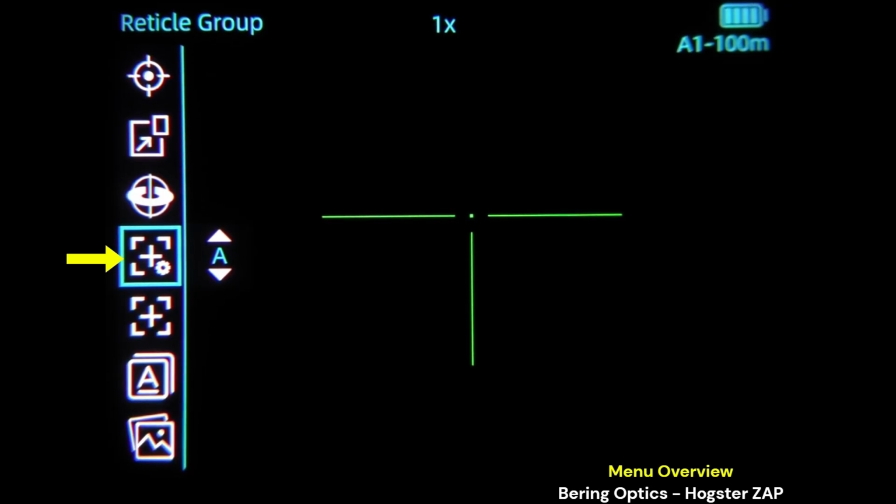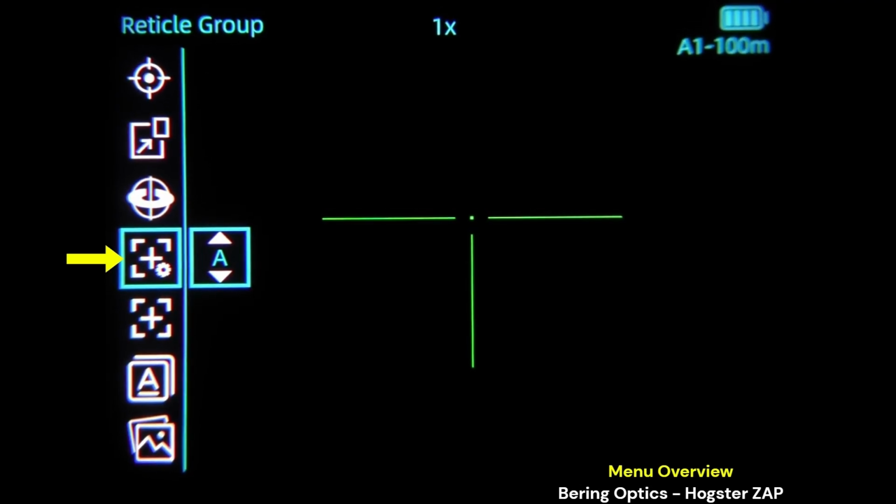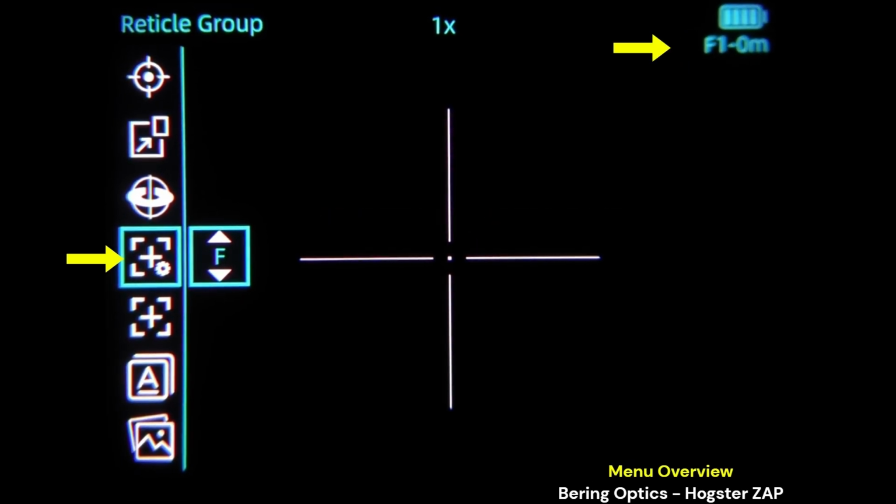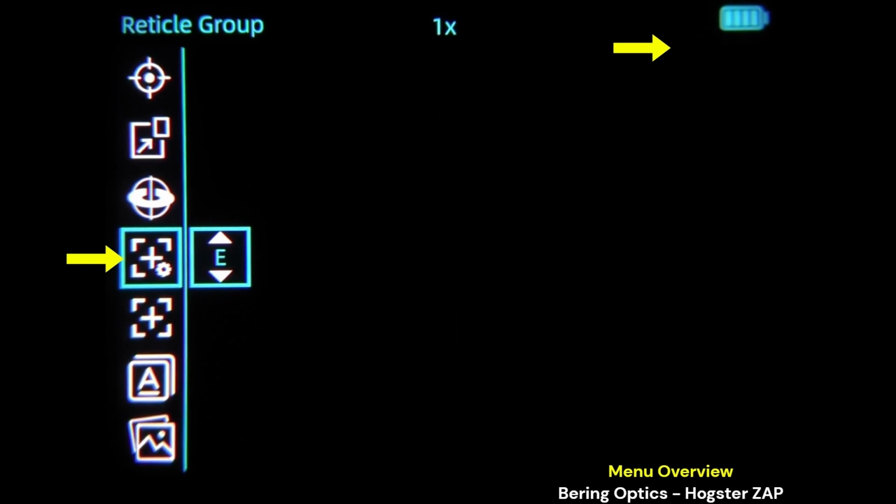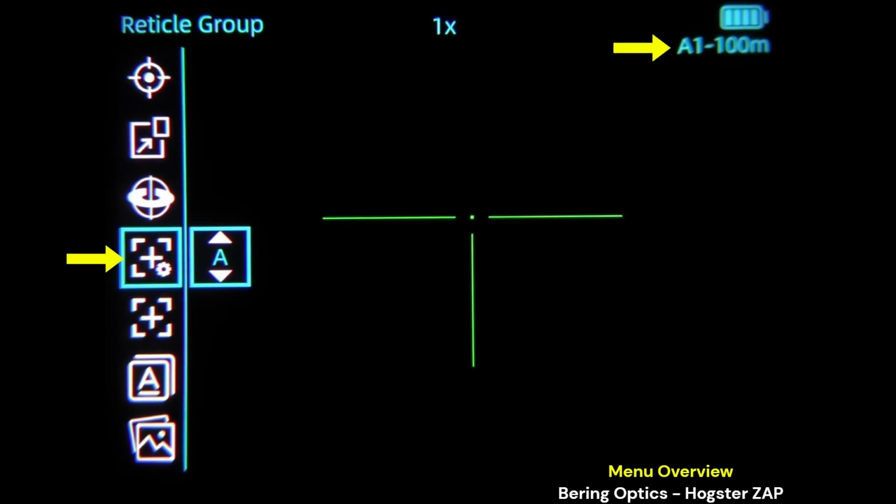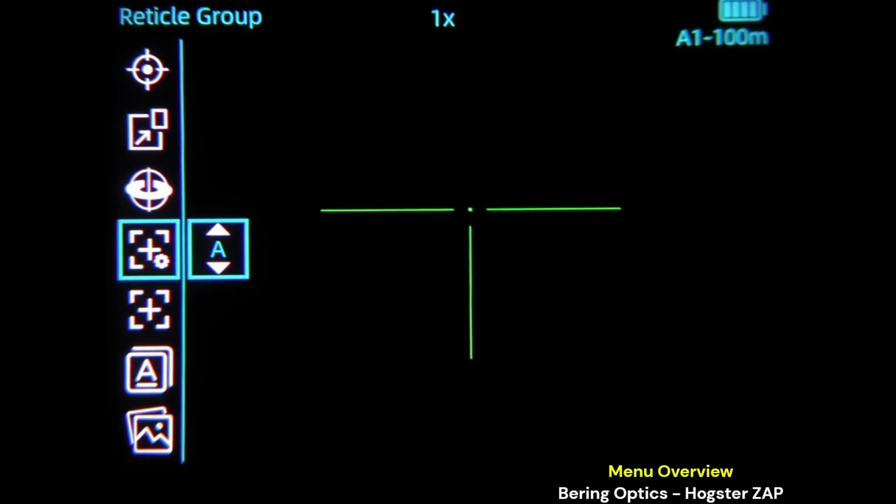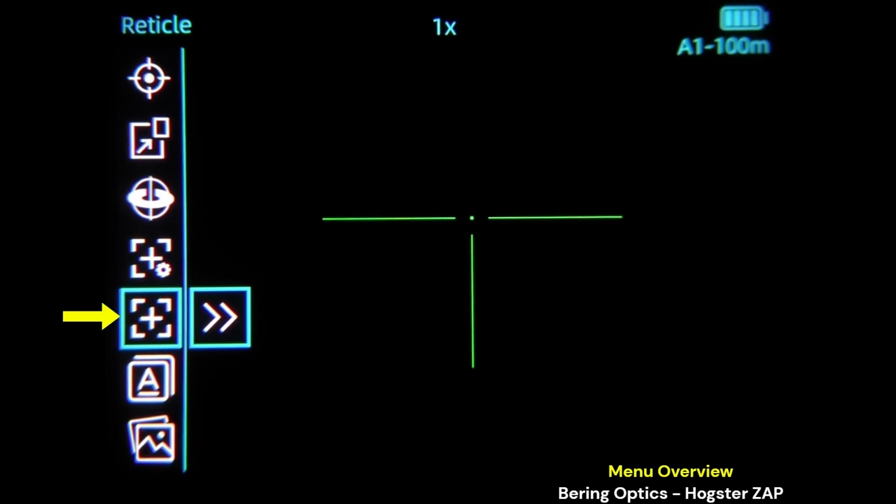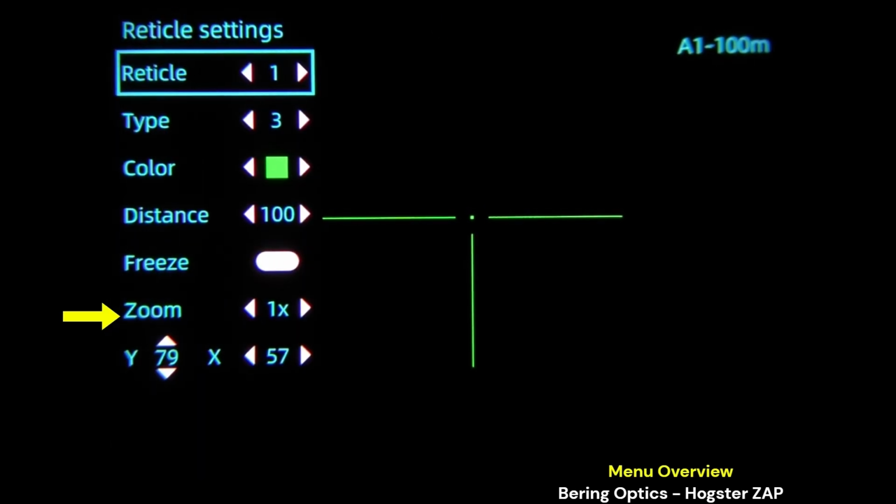Reticle group. So these are profiles. Watch the upper right under the battery meter. So we have 1, 2, 3, 4, 5, 6 different profiles. We'll leave it on A1. Then your reticle menu, click on that. Click the menu key to enter the submenu.